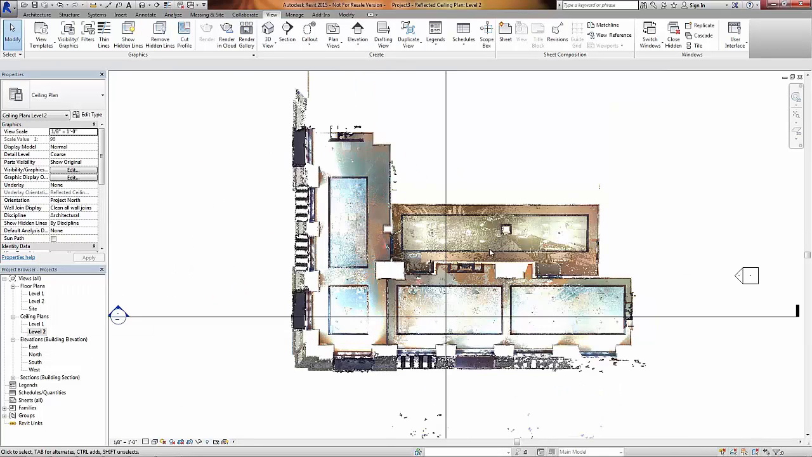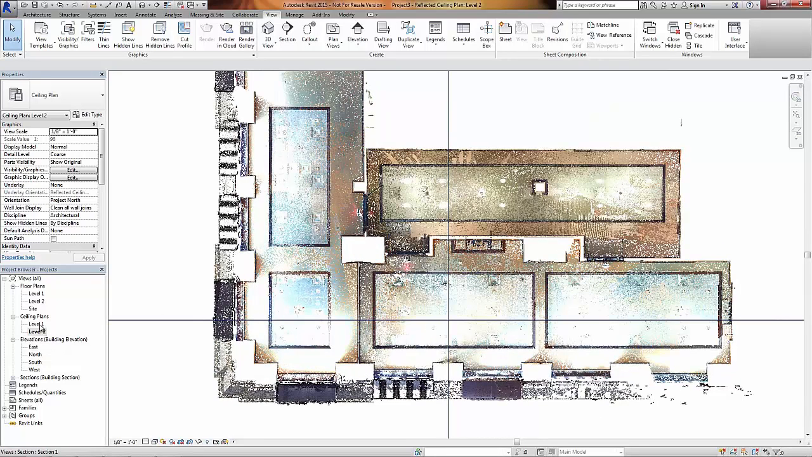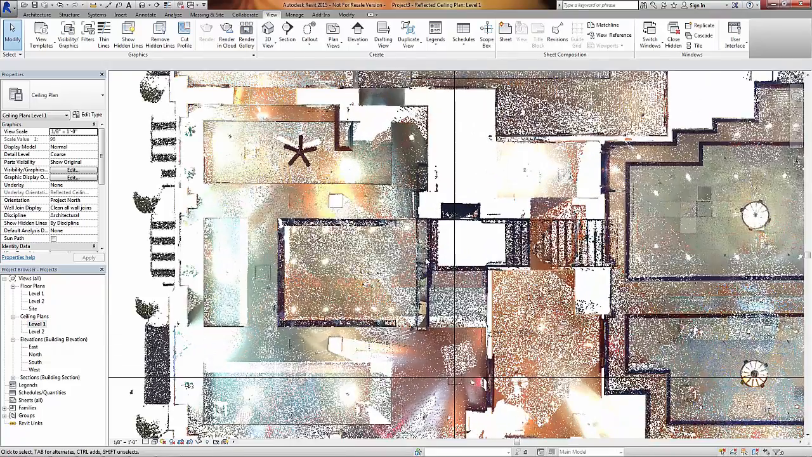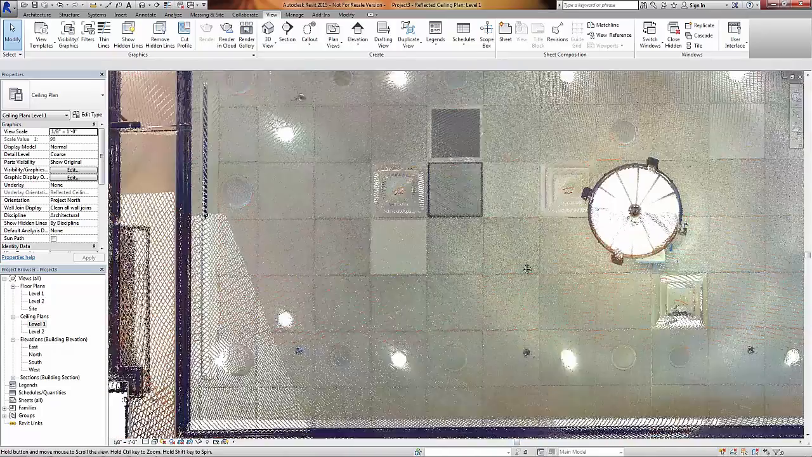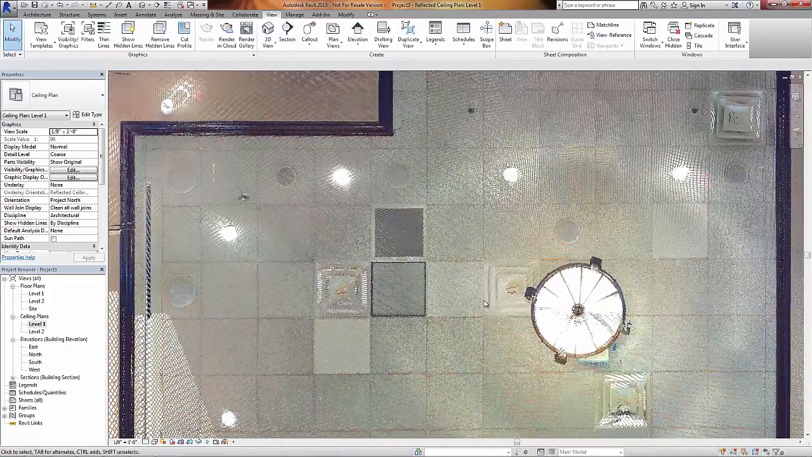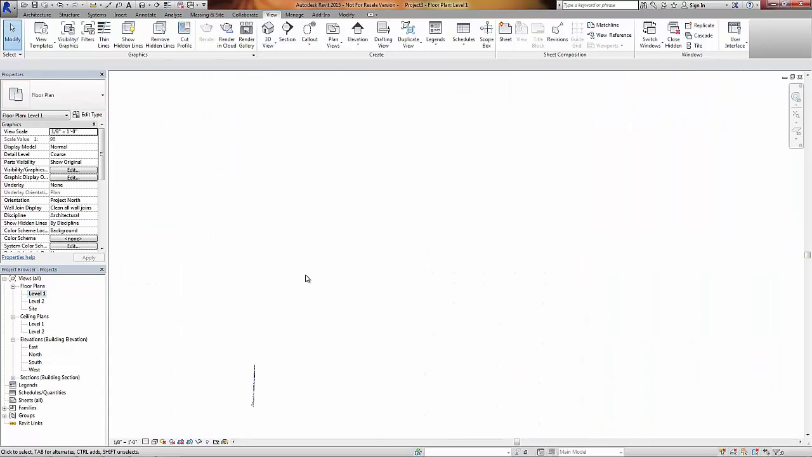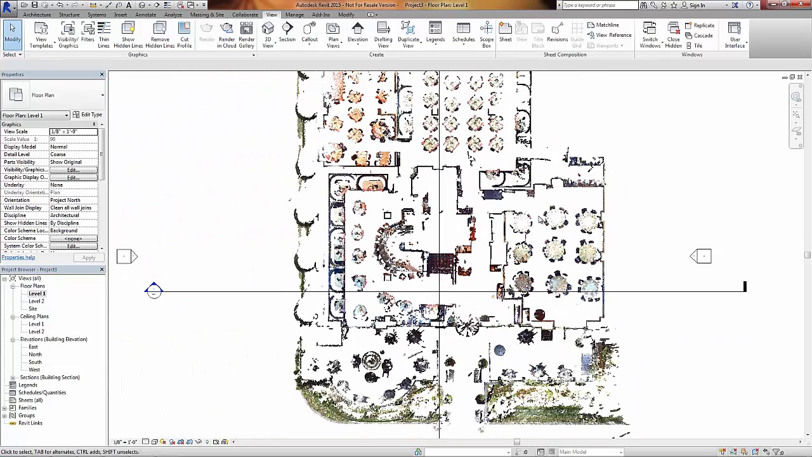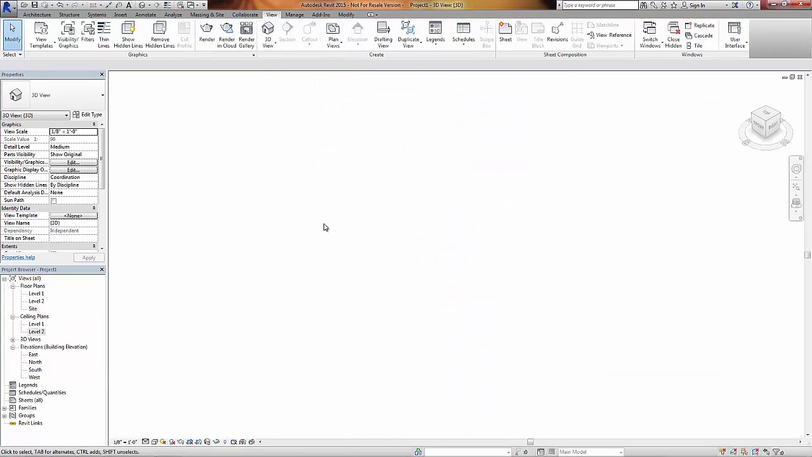And here are the reflected ceiling plans. Capturing this type of information using traditional measuring and surveying techniques is not only difficult, but time-consuming and error-prone. Here, every light fixture, HVAC vent, and sprinkler head are captured at a high level of detail. All of this information can be used to create a highly accurate and detailed building information model for renovation or adaptive reuse projects.